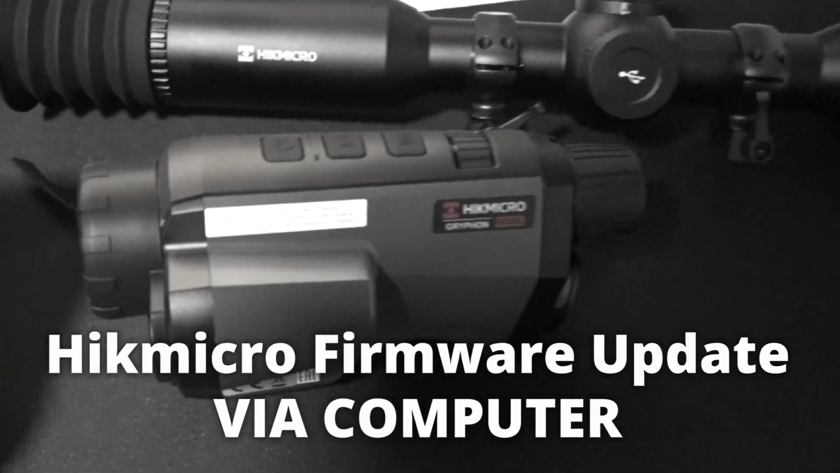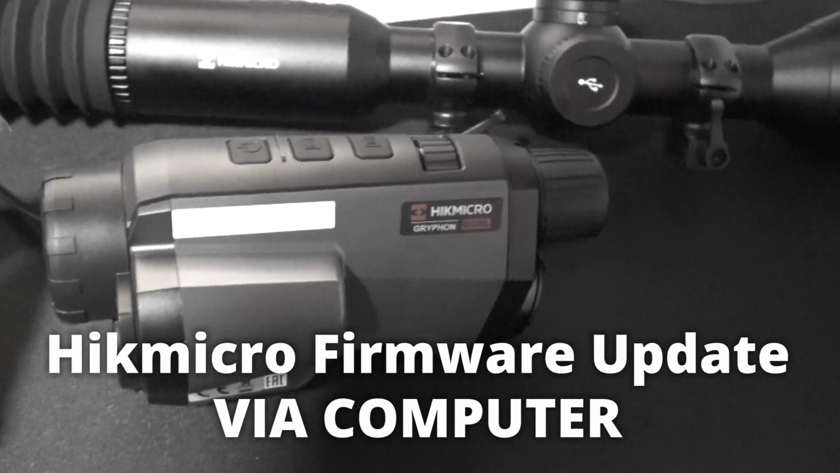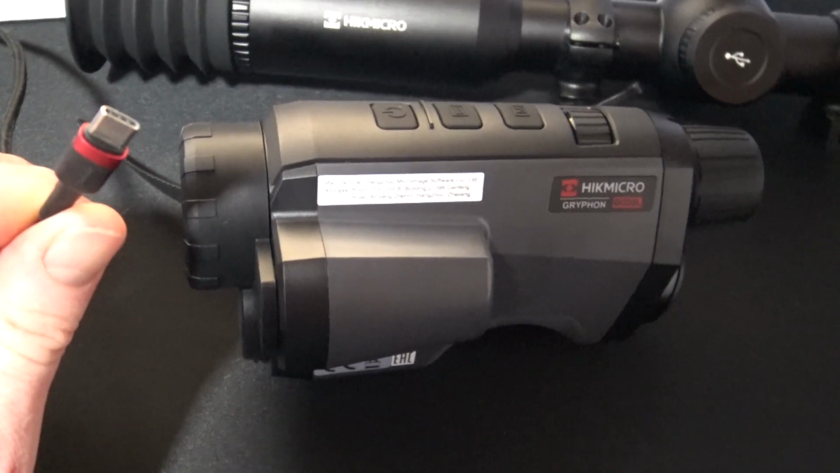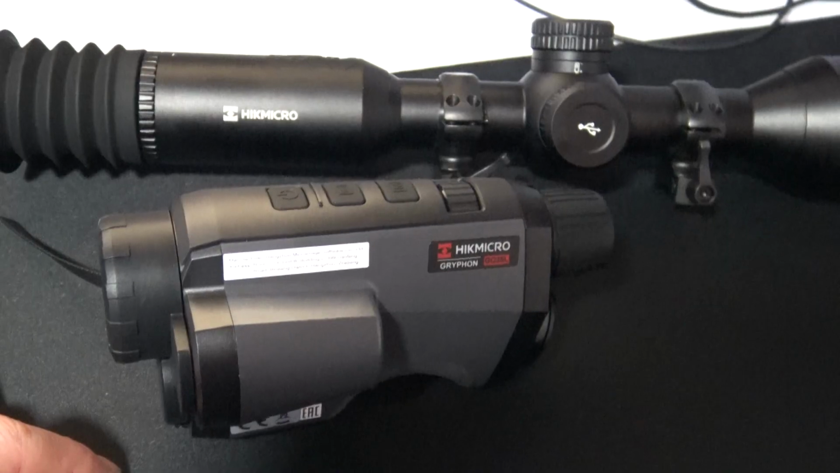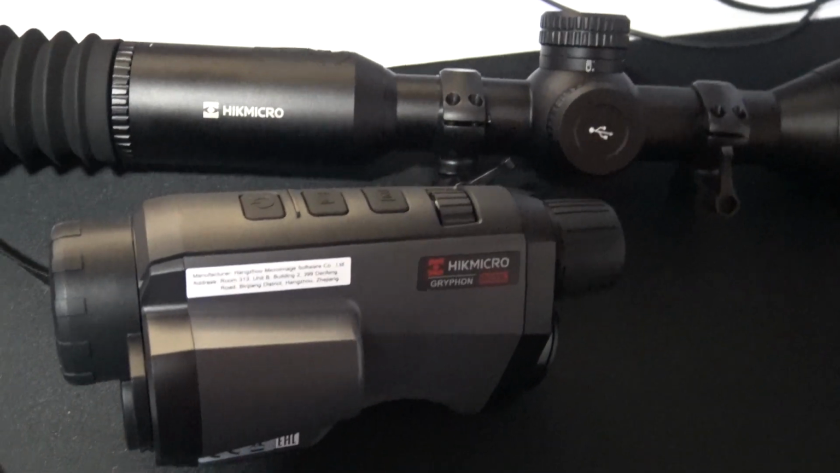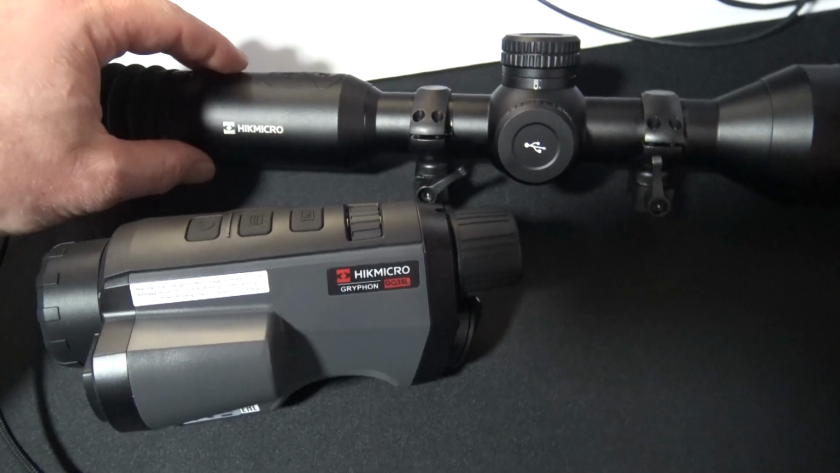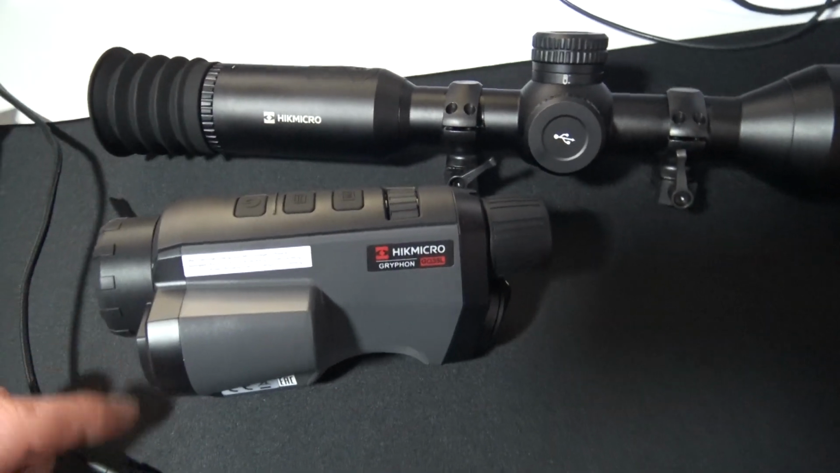Alright, so now I'm going to show you how to upgrade using your computer. You will need a USB cable that goes from USB-C to your normal USB so that you can plug it into your computer. And it's best to do this on a PC. So let's get into it. Here we have a Stellar SQ50 and a Gryphon GQ35, so a scope and a monocular.